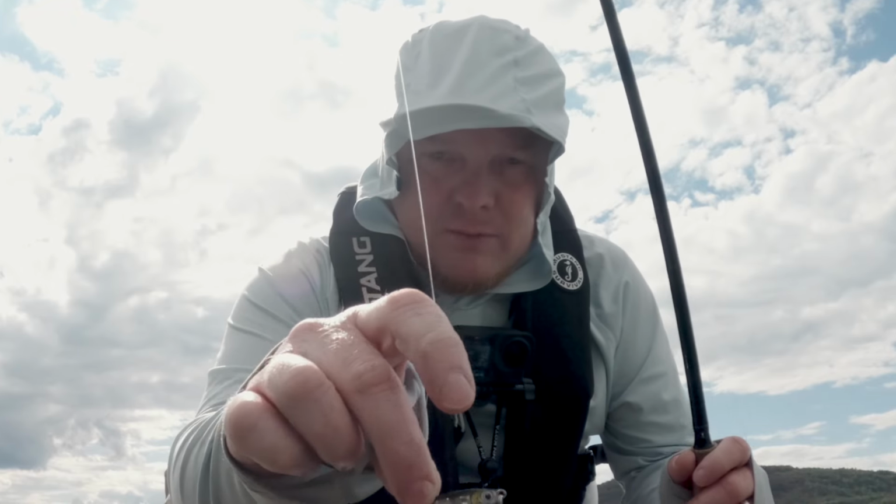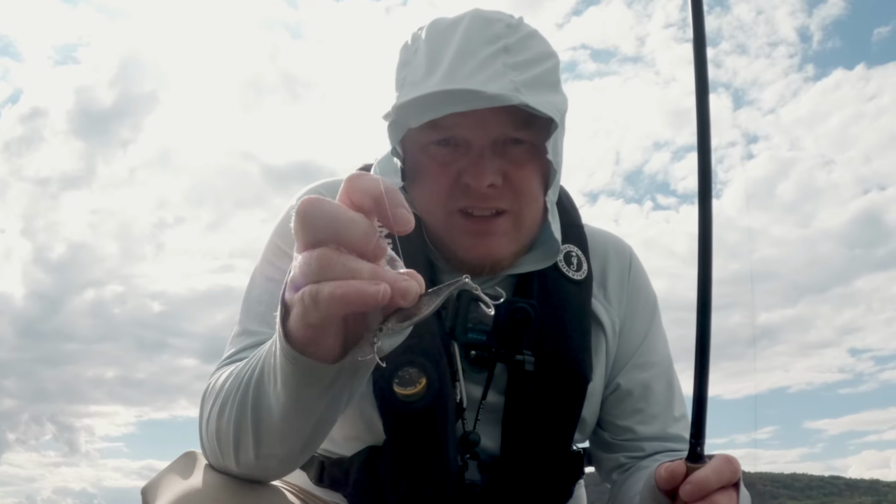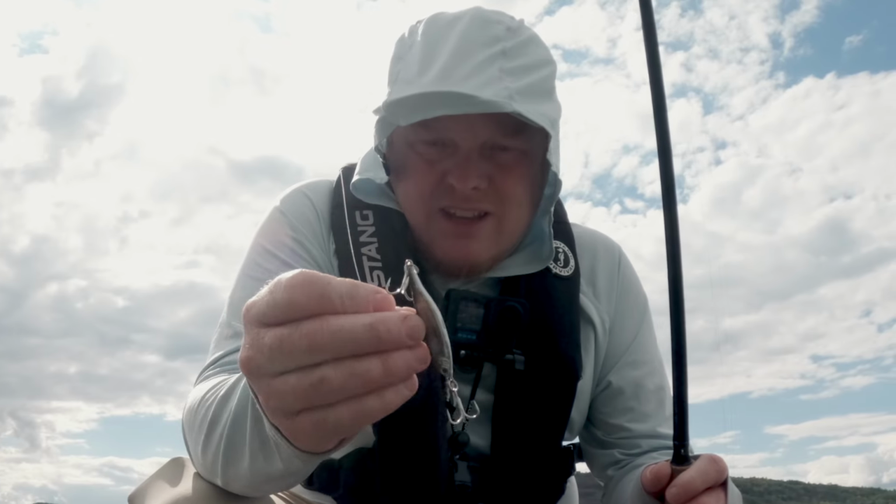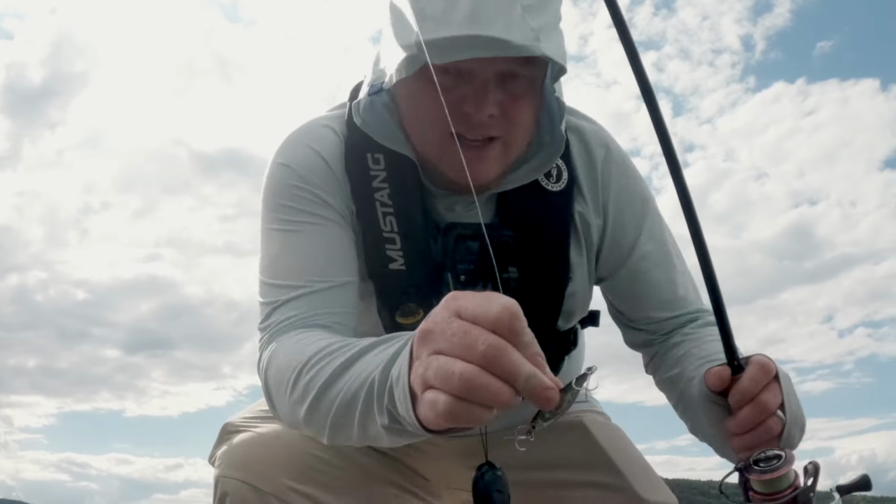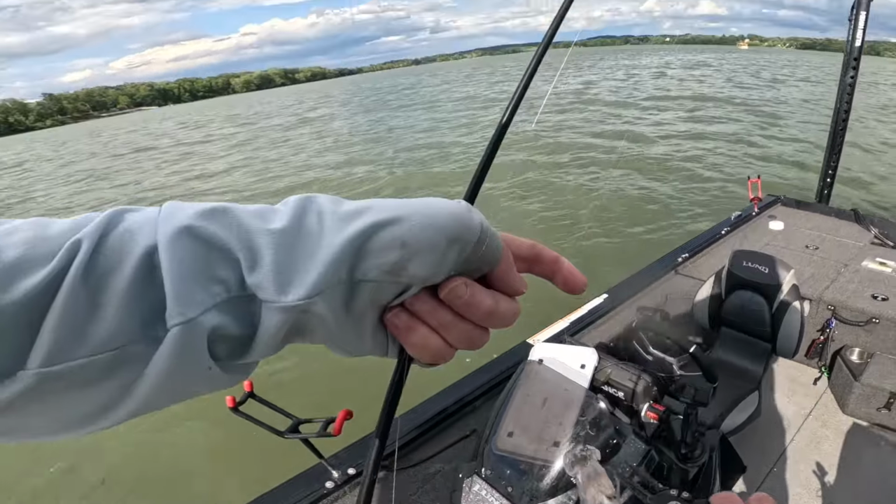This is a Sebile Vibrato, now owned by Berkeley. The Berkeley Vibrato, probably the half-ounce model. This is one of my favorite crappie lures. You don't have to work it much at all. It's a blade bait, but you don't even have to rip it much like a blade, just tiny snaps, and they love it, especially in the muddy water. The other lure that worked really well today was the Sebile Vibrato.